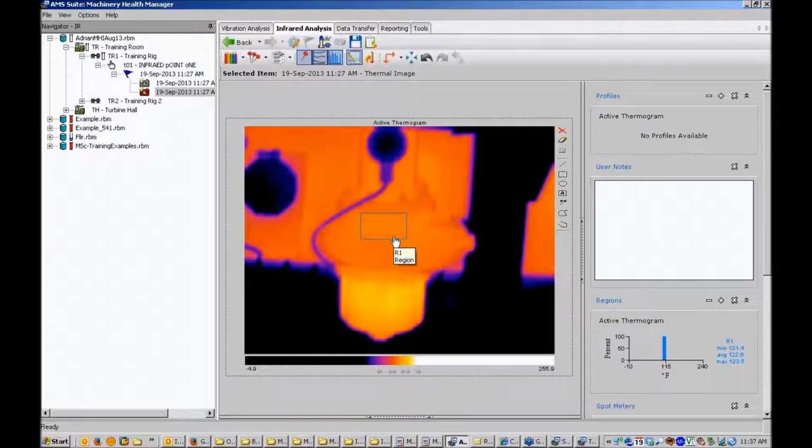Just a question, Adrian, while you're doing that. I noticed this image that you happen to pick is just a degrees Fahrenheit one? Is that why we're seeing F? Good question. I didn't really pay much attention to it. No, that must be the case.